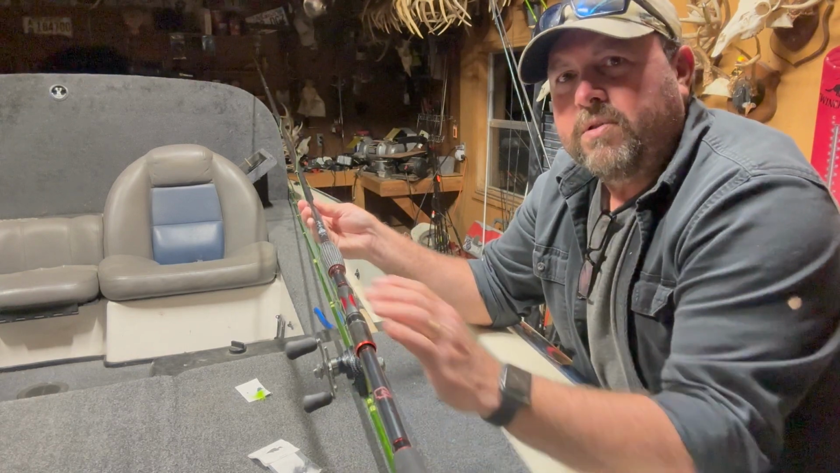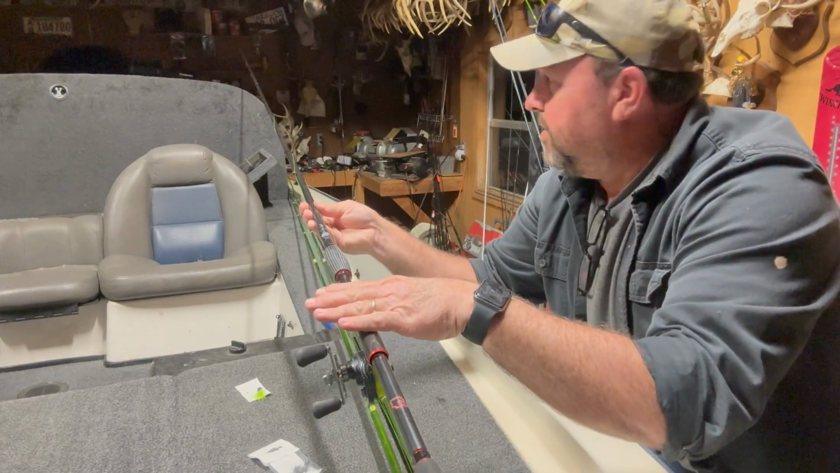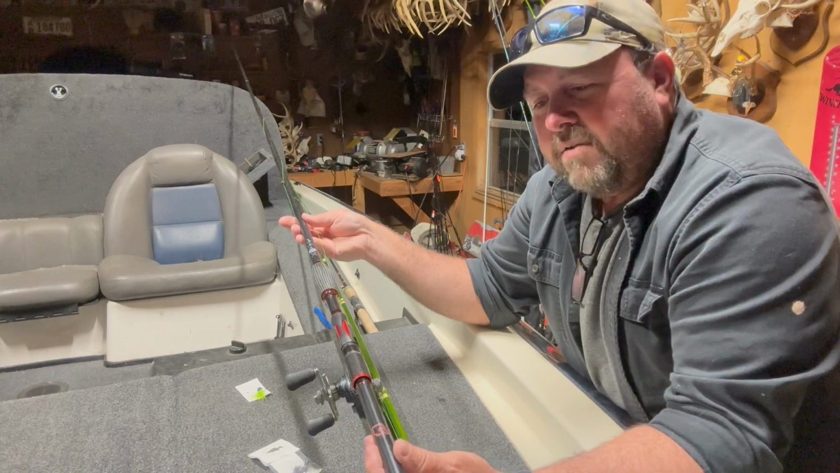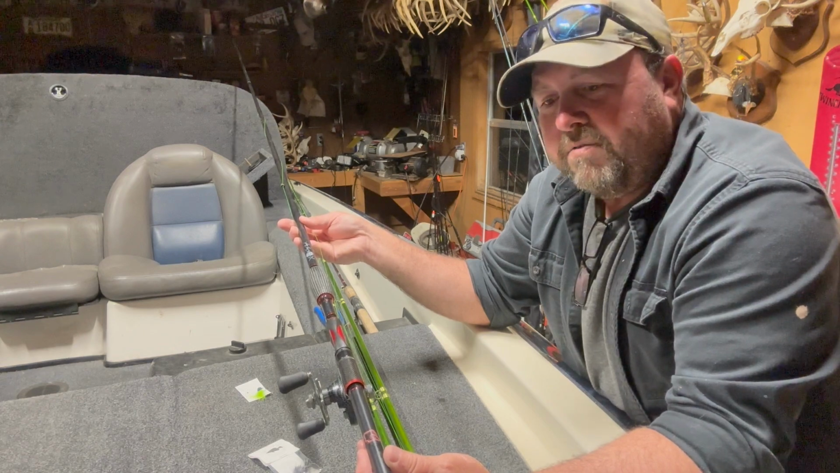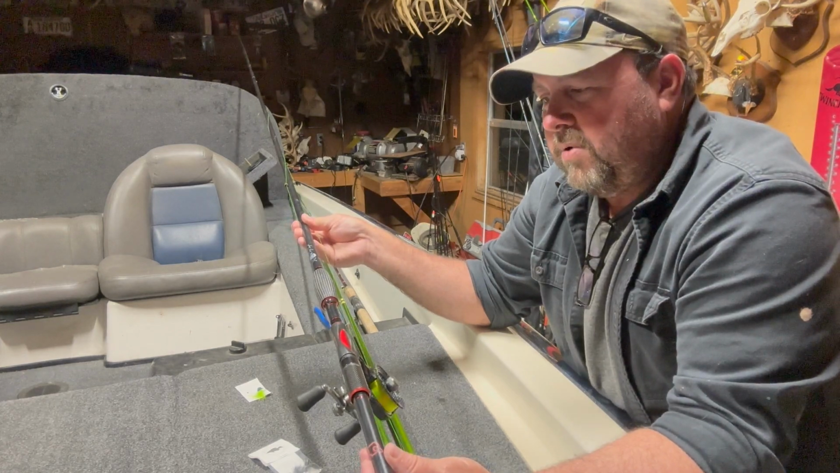So when you hold this rod, the balance point is real close to where you're holding it, and the tip does not get heavy on you after fishing all day. This rod is ultra sensitive. I could feel the crappie tap. They'd hit it, and I could see it on Livescope, but I could also feel it. I'm gonna fish with it some more. It's a really sweet feeling rod.